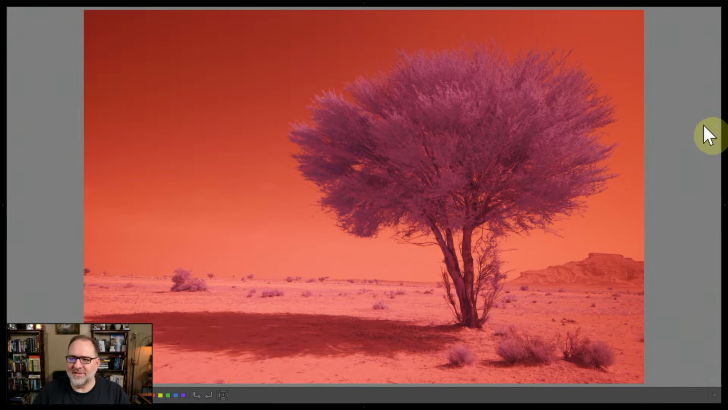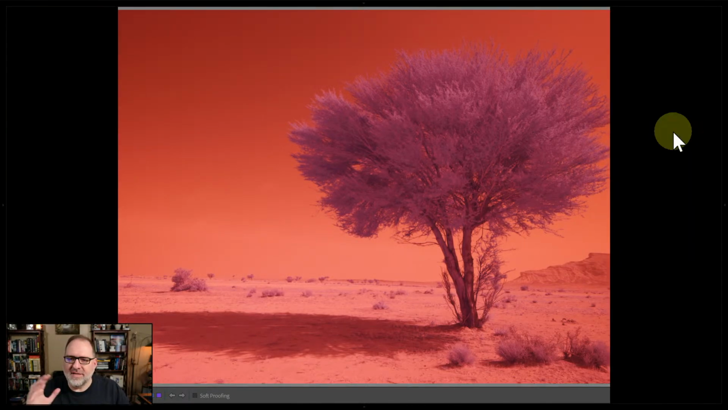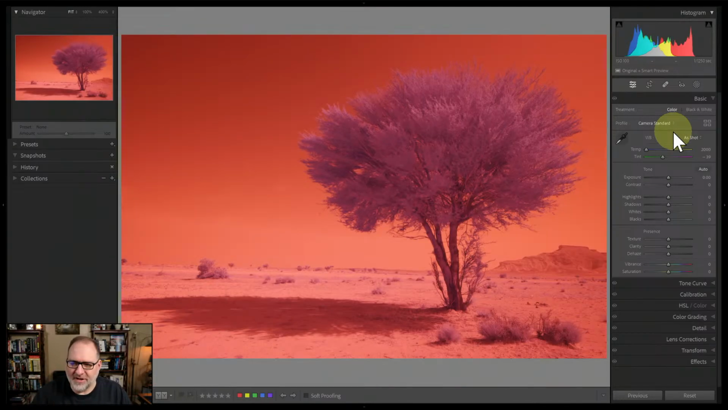So let's talk about this image. Before we dive into his version, let's talk about the conventional, because I want to demonstrate with this image what conventional looks like versus maybe unconventional, taking things a little bit different way. But in order to do that, let's talk about the conventional side of things first. So let's do a very quick edit on this image so that we can see what that looks like from a conventional perspective.